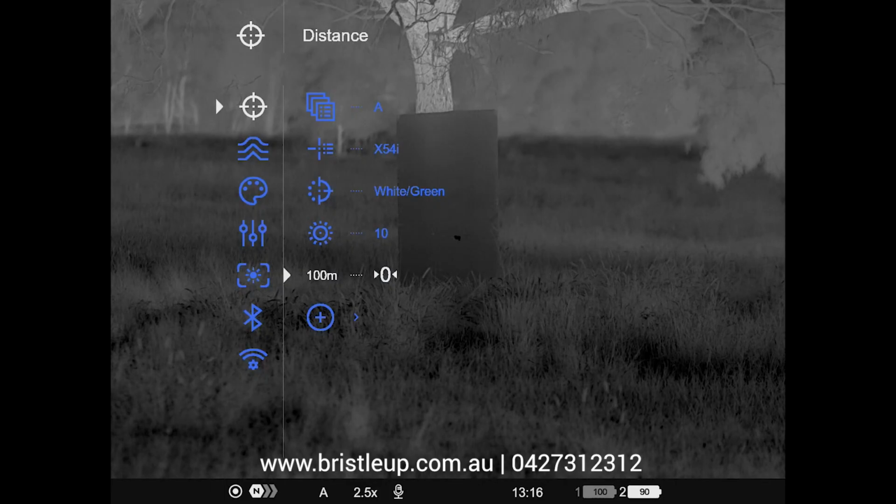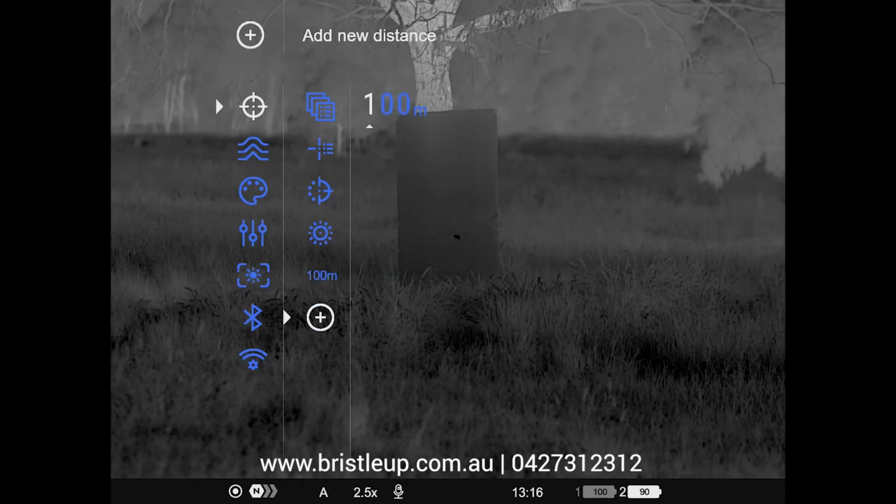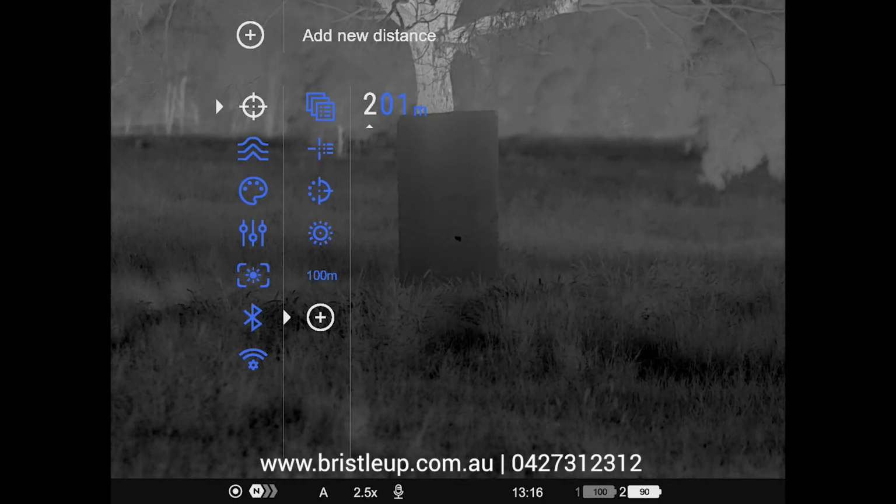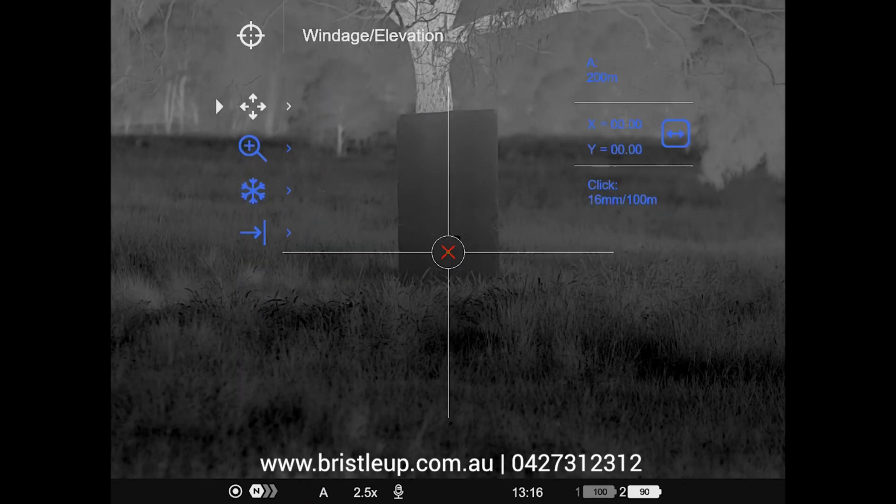And now we can choose our zeroing distance. We've currently got our 100 meters there, and we can even add a new distance if we want. So if we single press on that, let's add a 200 meter distance. Single press on the scroll wheel button will allow you to navigate through the meter options, and then a scroll wheel to adjust. Long press to save, and then it'll bring us into our zeroing options here.